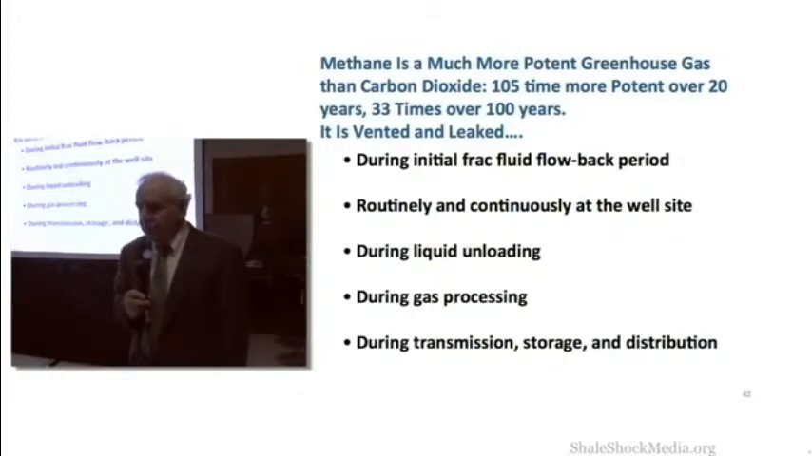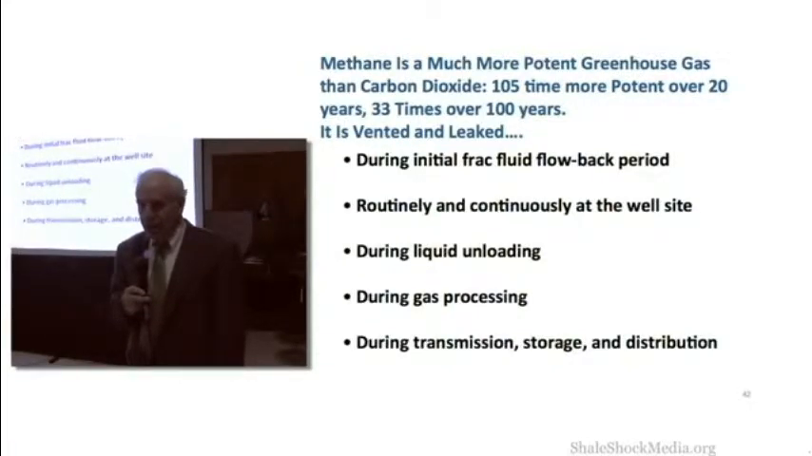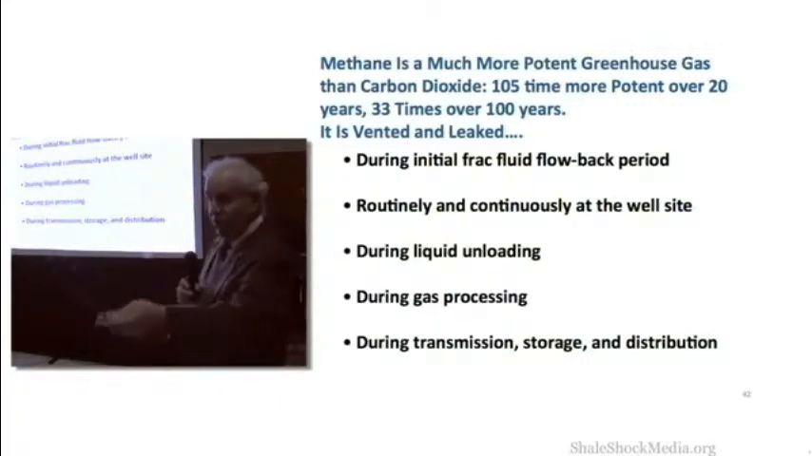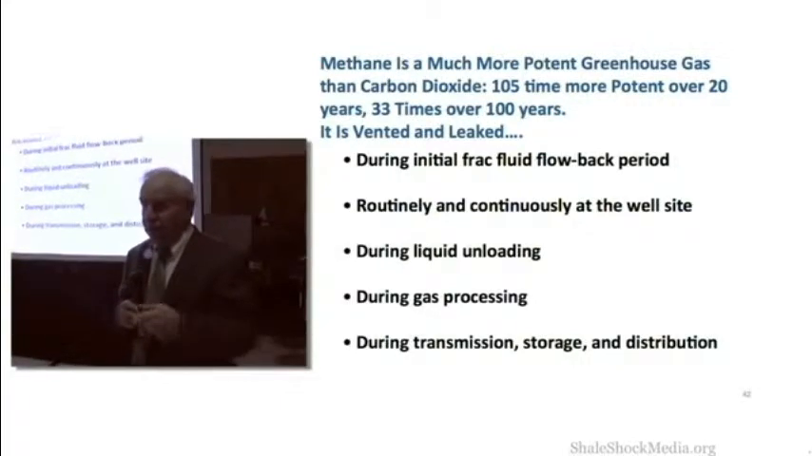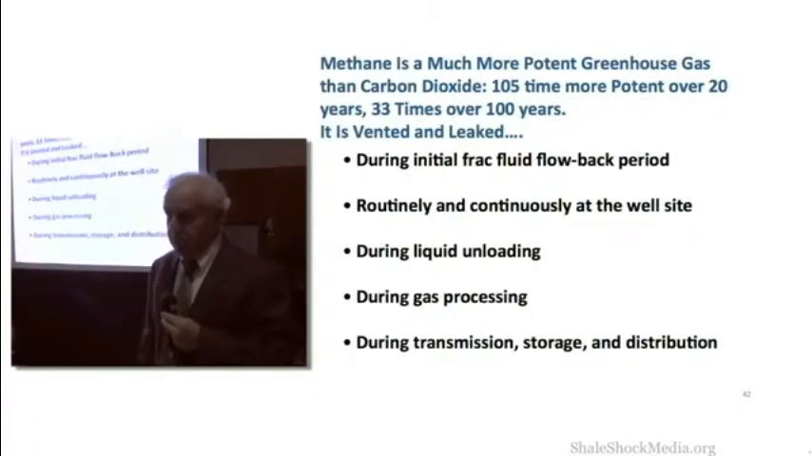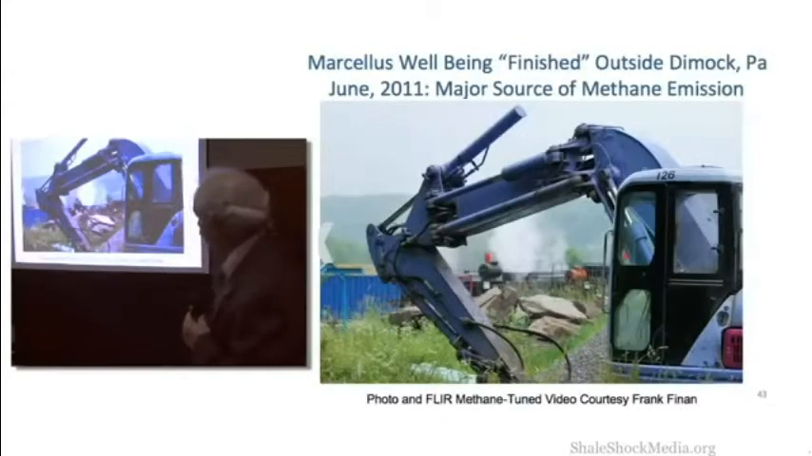Methane leaks during gas development, purposefully and accidentally. I showed you different forms of leaking, didn't I? I'll show you some more in a minute. So during the process of developing natural gas, either conventionally or unconventionally, there is methane leaking, either purposefully or accidentally. It's important to know how much. In research that we're doing at Cornell, we're trying to quantify it.